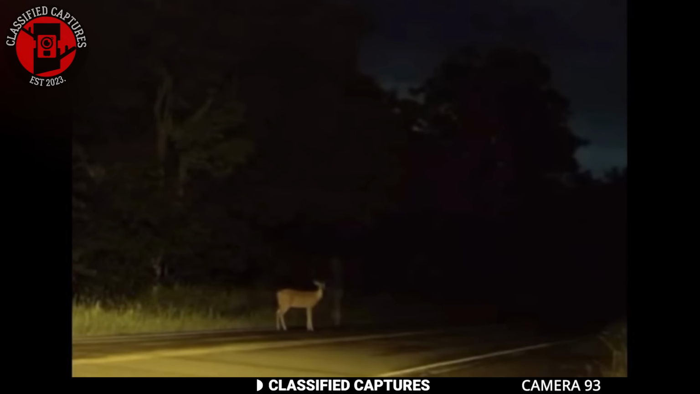A woman was driving when she spotted a lone deer by the side of the road. Captivated by the serene sight, she snapped a picture without giving it much thought. Because, well, why not? However, when she got home and revisited the image, something unsettling caught her eye. Right in front of the deer, a ghostly figure stood.